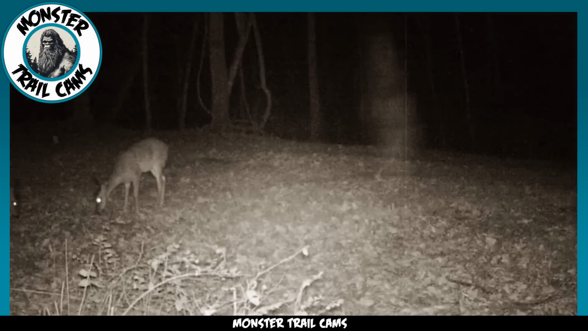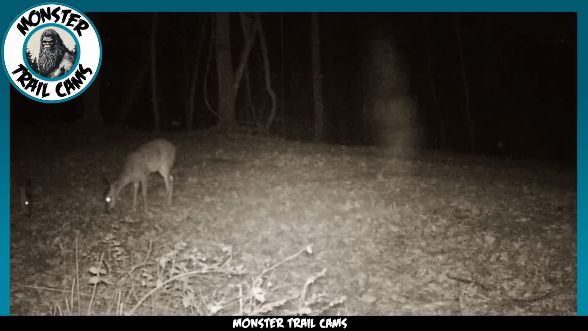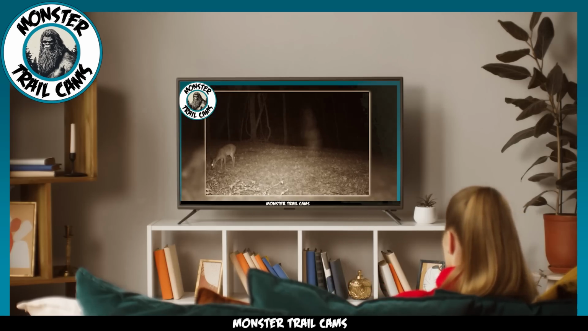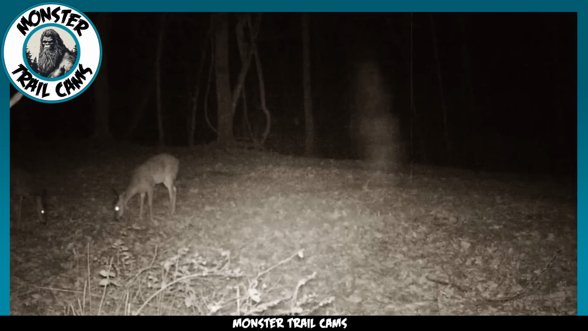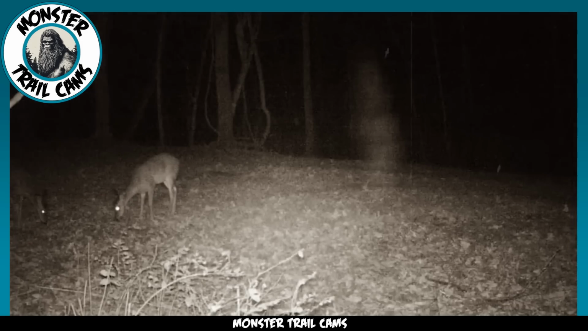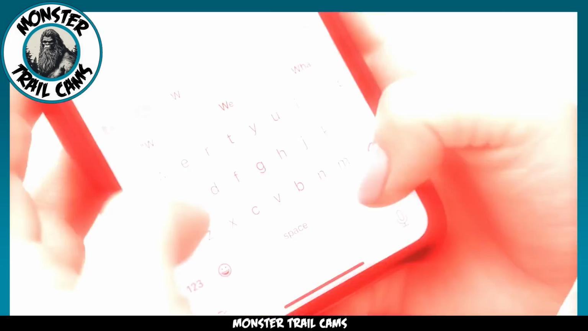If the ghostly spot is simply a trick of the camera, what could be the cause? We'd love to hear your thoughts and experiences. We'll do some research, but I'm sure someone out there knows the ins and outs of cameras that could explain what might be causing these strange mist-like beings. Let's talk about it in the comments.